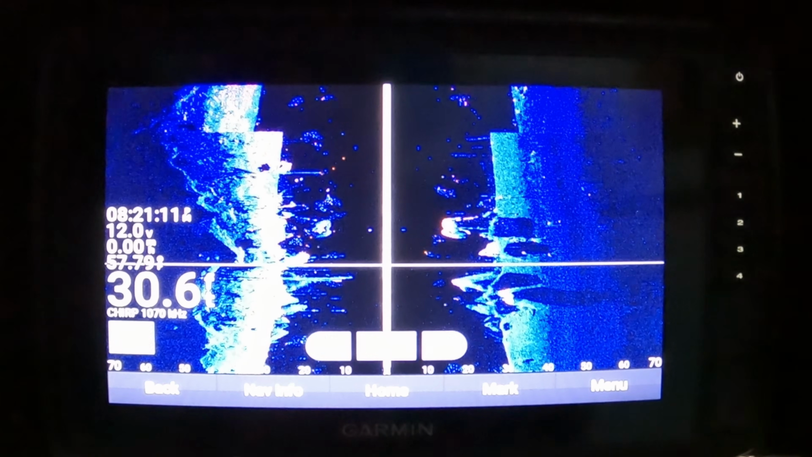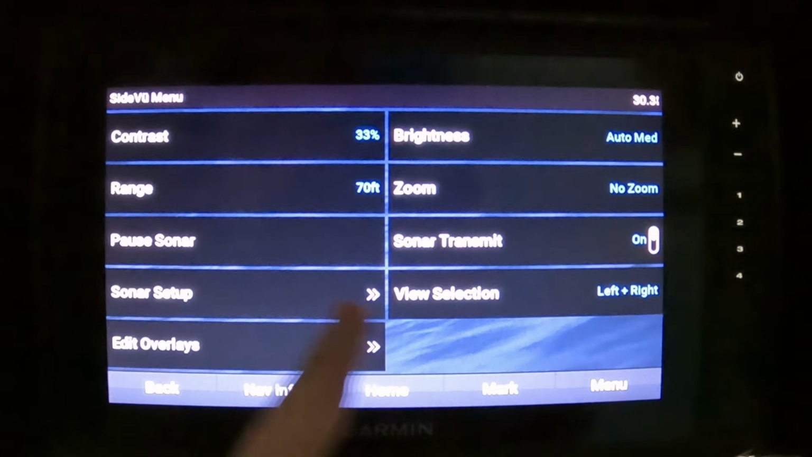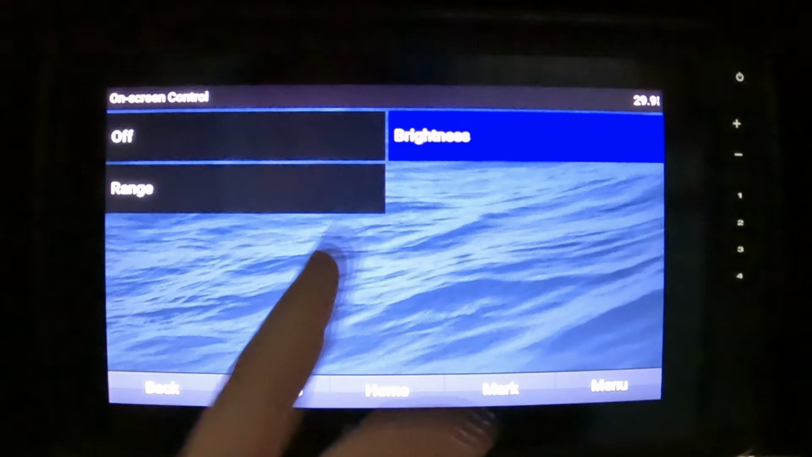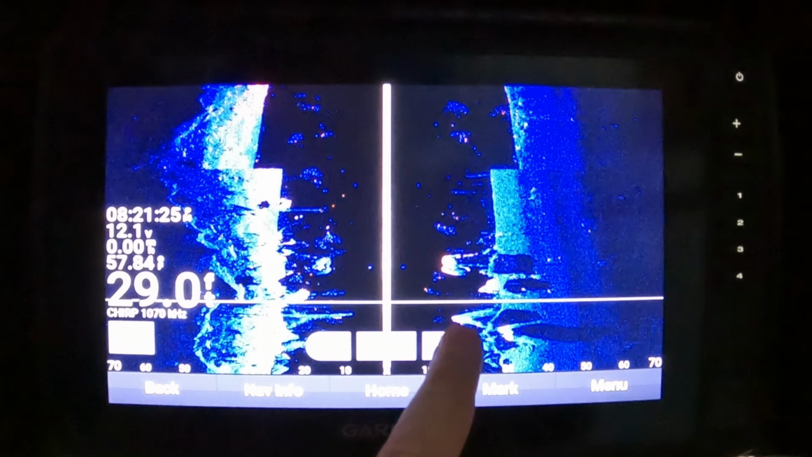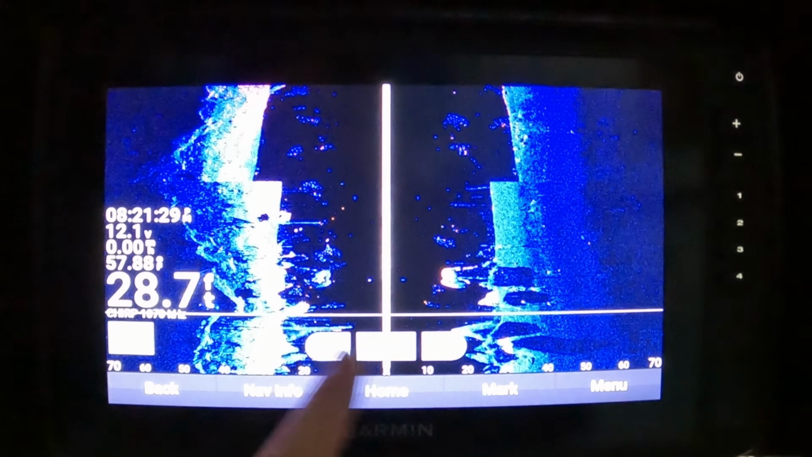So keep it on 70, but if you wanted to, you can change this over to sonar setup, your on-screen control. You can make that your brightness. So if you always want to be able to adjust the brightness really easy from your home screen, you can do that, but you can only have one of these up at once.